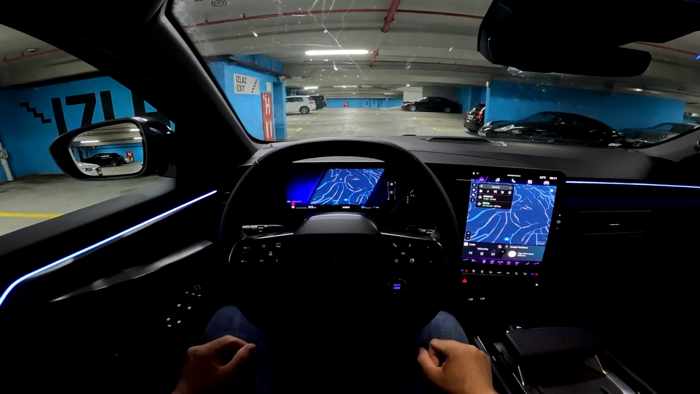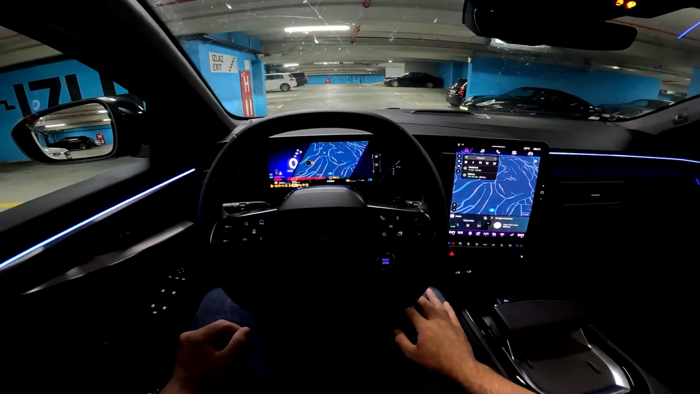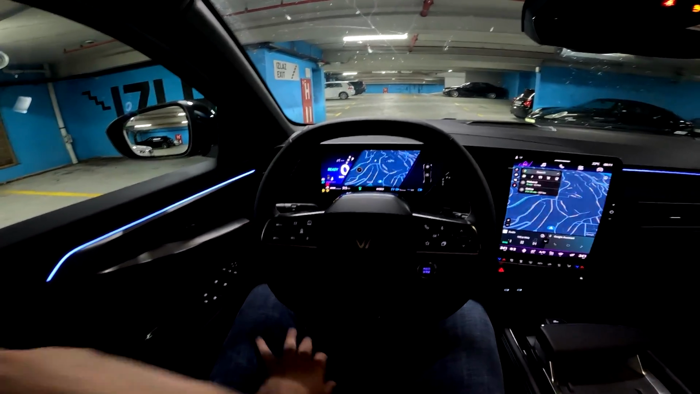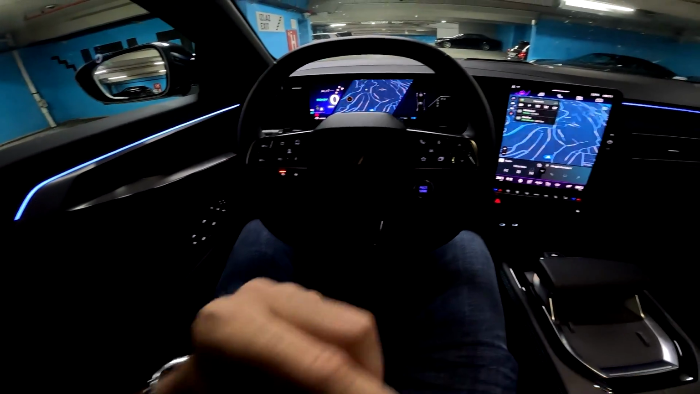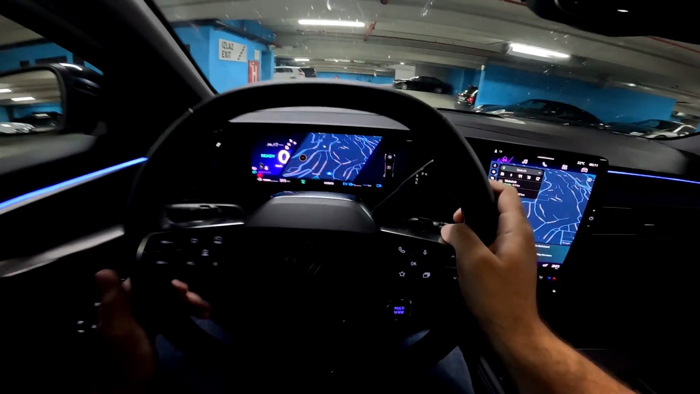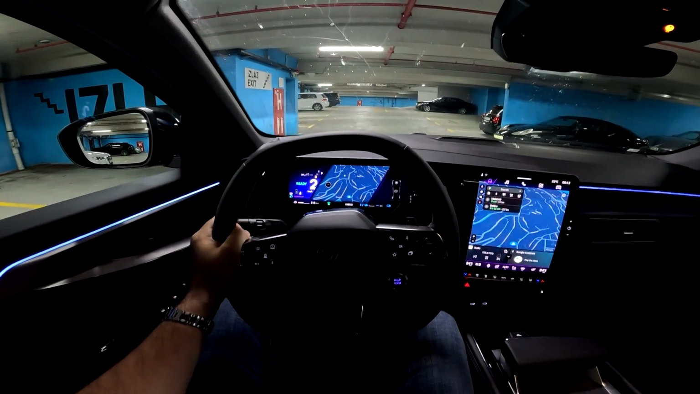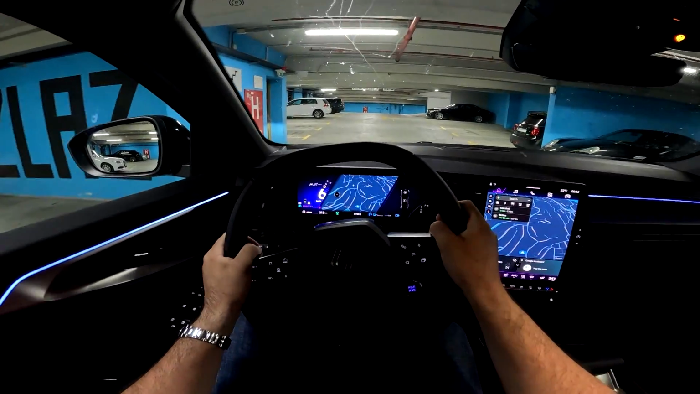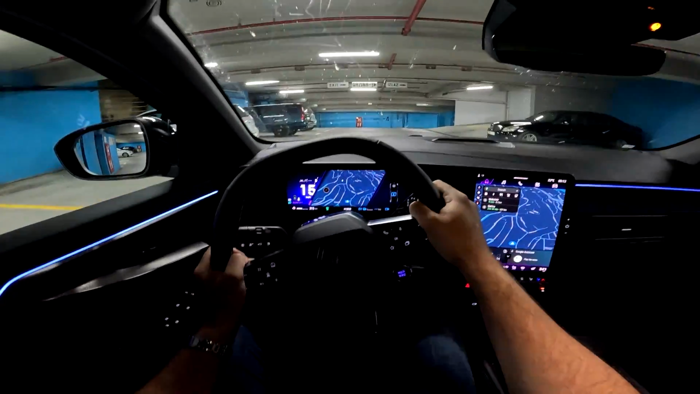Okay, then here is your view as a driver. Let me press the start button. There we go. And put on my seatbelt. By the way, lovely blue details on the seatbelt. Here is the gear selector, so I will put the car into drive and we can start our drive for today. So let's start with the specifications of the model in our video.